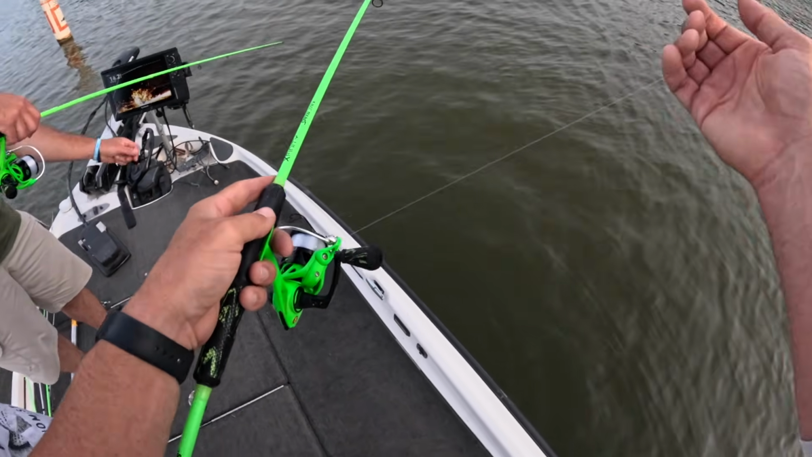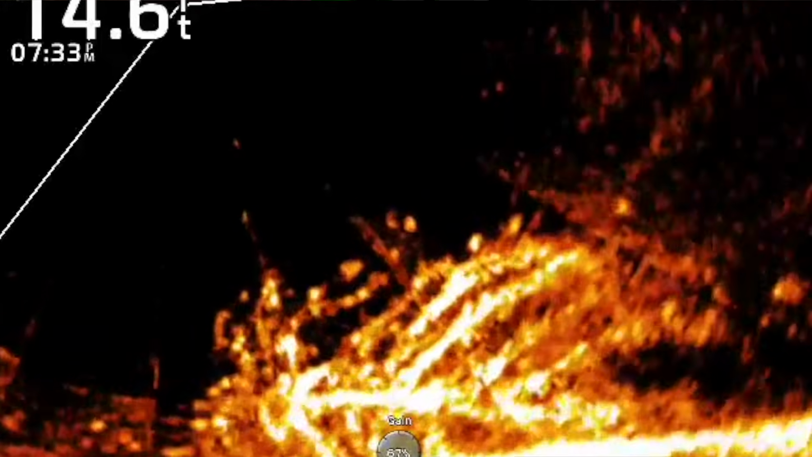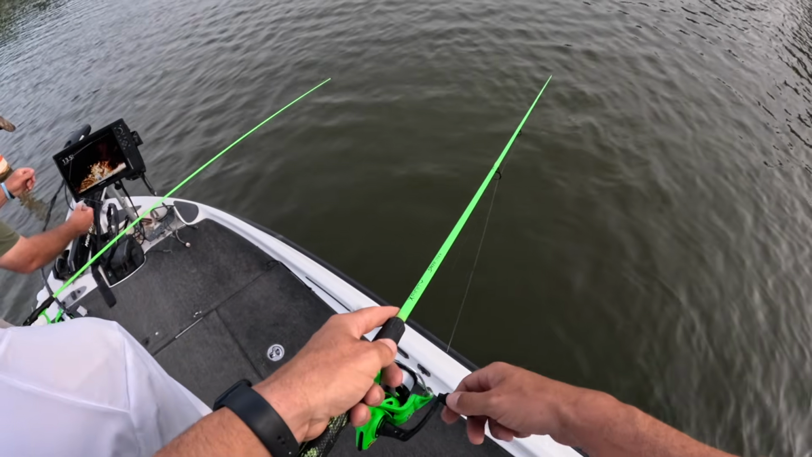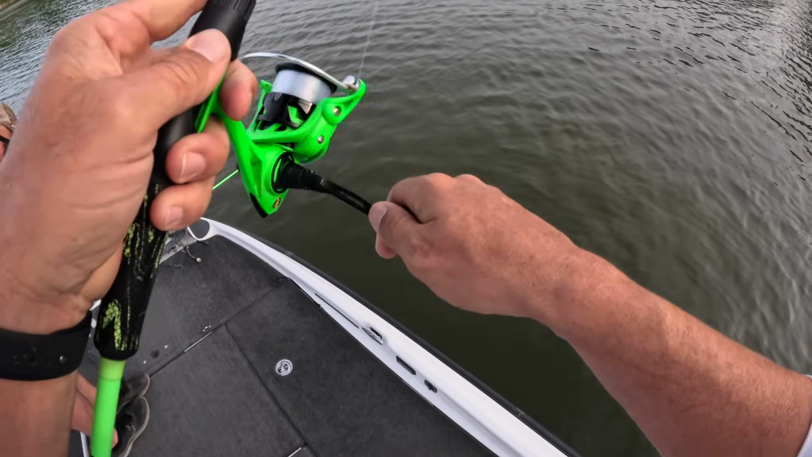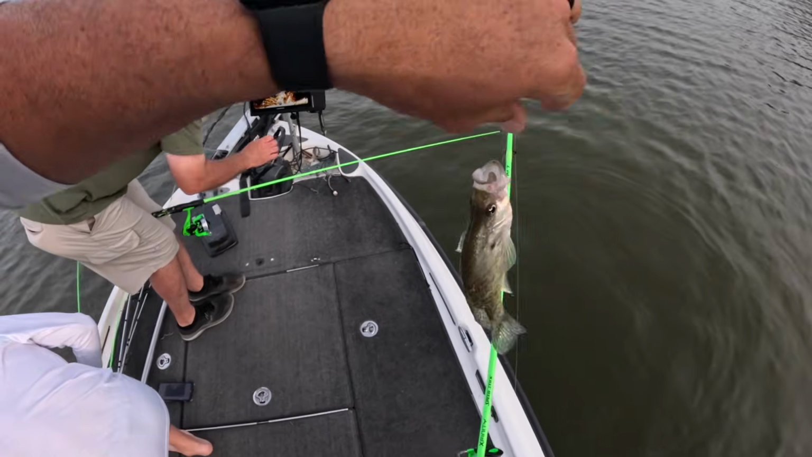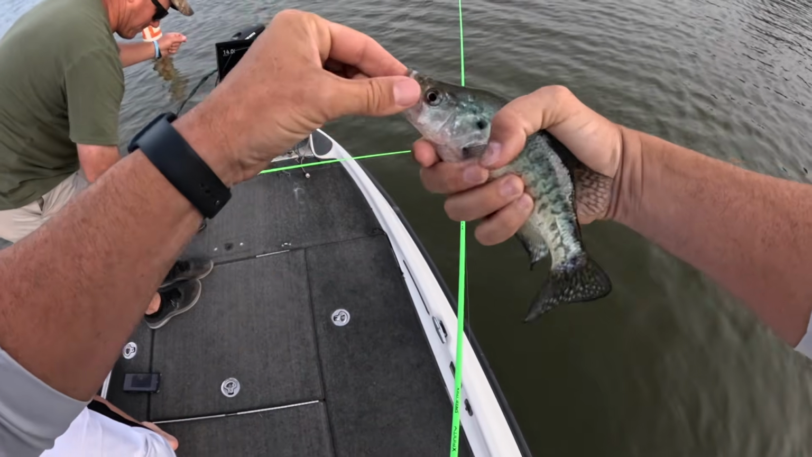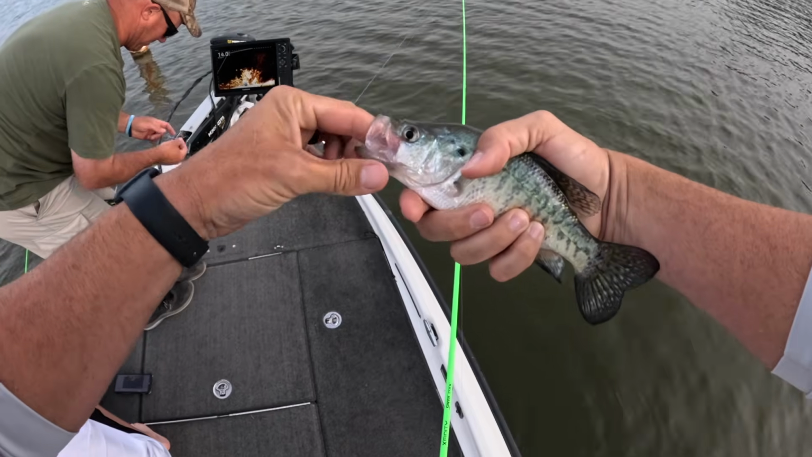Yeah, scoot back, boy. It's real easy when you fish where the fish are, Houston. I know. That's pretty cool. I watched him hit it. Not big crappie, but that's all right.